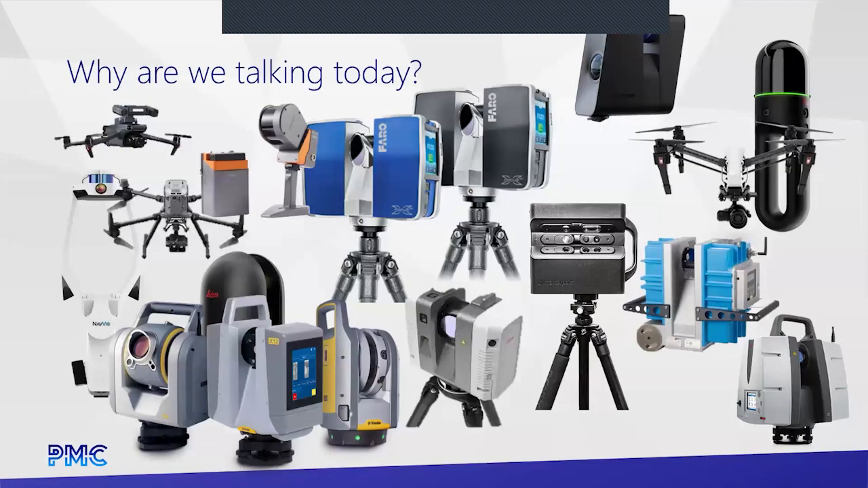So, real quick, why are we talking today? Back when we first started scanning, right around the year 2000, 2001, there were two types of scanners, two manufacturers, and two units available, and that was it. Both were laser based, both were really slow, and both were incredibly expensive.